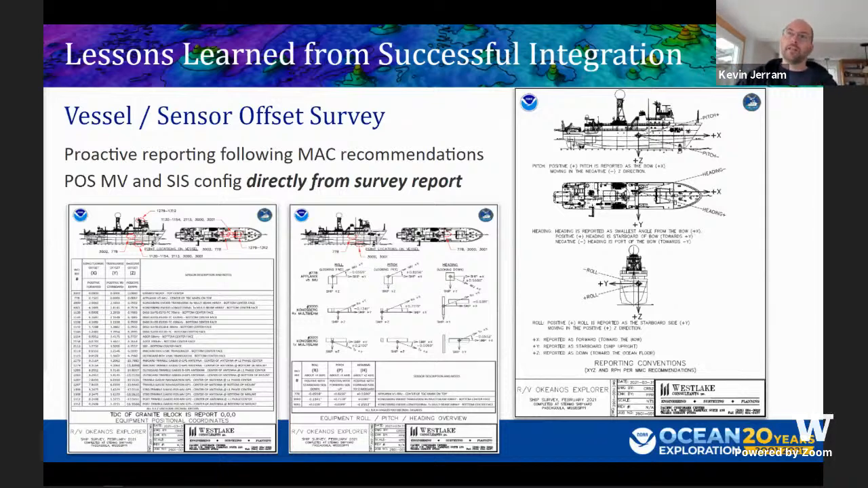And what I liked about that was they were very proactive in not only the survey, but the reporting. And we had feedback and a good dialogue with the company about their reporting format. They followed the MAC recommendations. And the net result is that we could configure the sensors directly from the survey report. And that's not just the multi-beam, that's other sensors on board too.